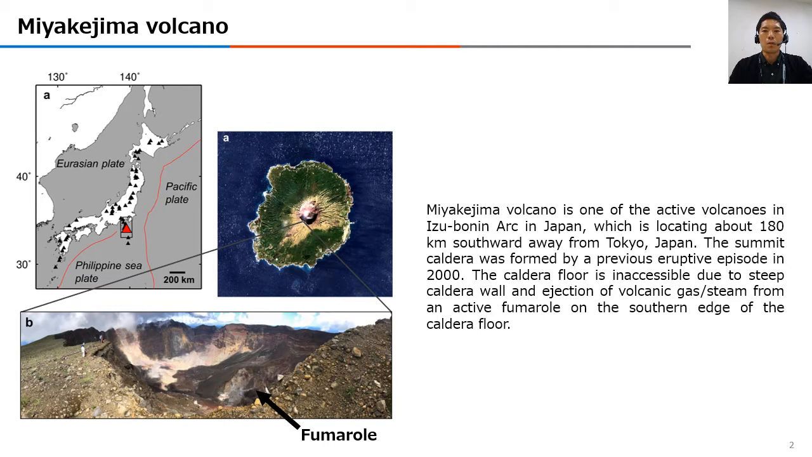Miyakejima volcano is one of the active volcanoes in the Izu-Bonin Arc in Japan, which is located about 180 kilometers southward away from Tokyo. The summit caldera was formed by a previous eruptive episode in 2000. The caldera floor is inaccessible due to the steep caldera wall and the ejection of volcanic gas or steam from an active fumarole on the southern edge of the caldera floor.